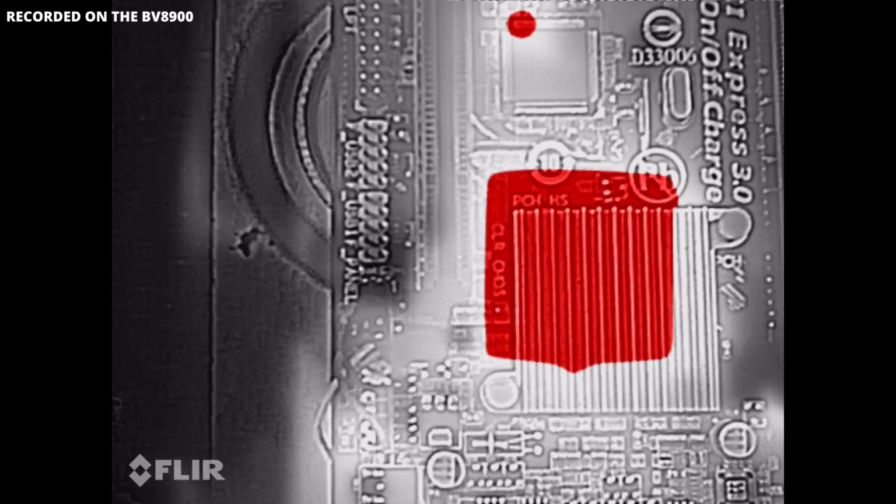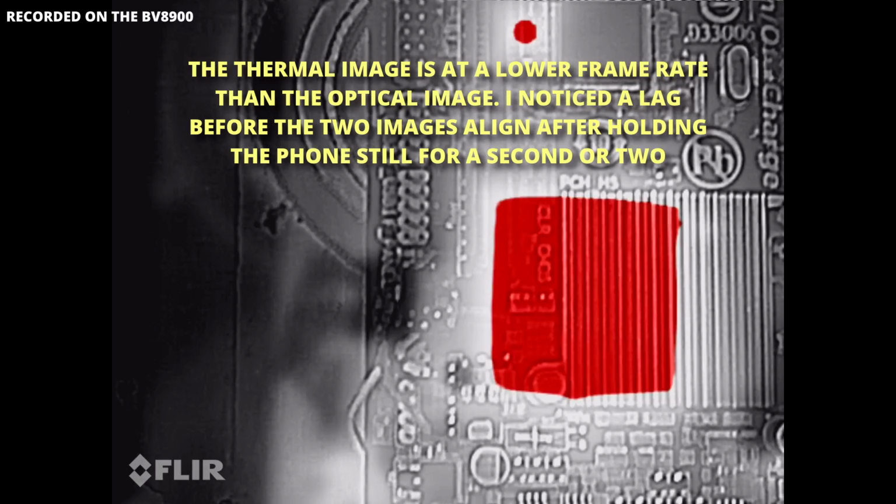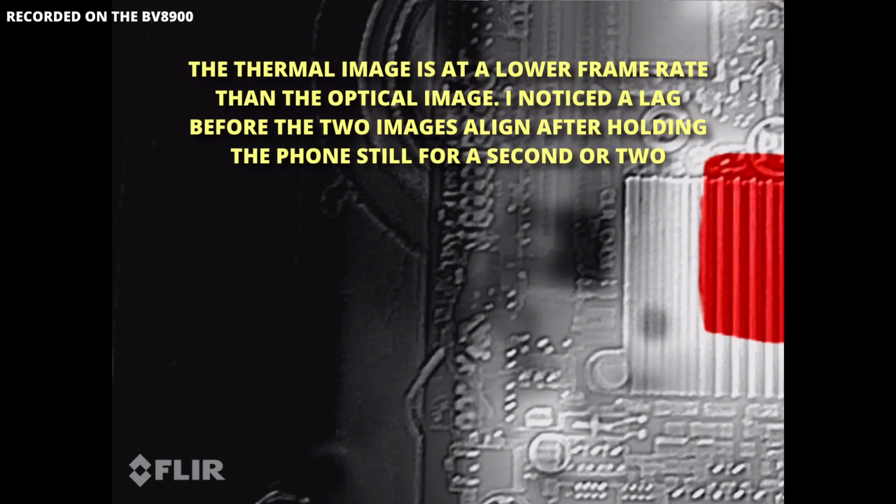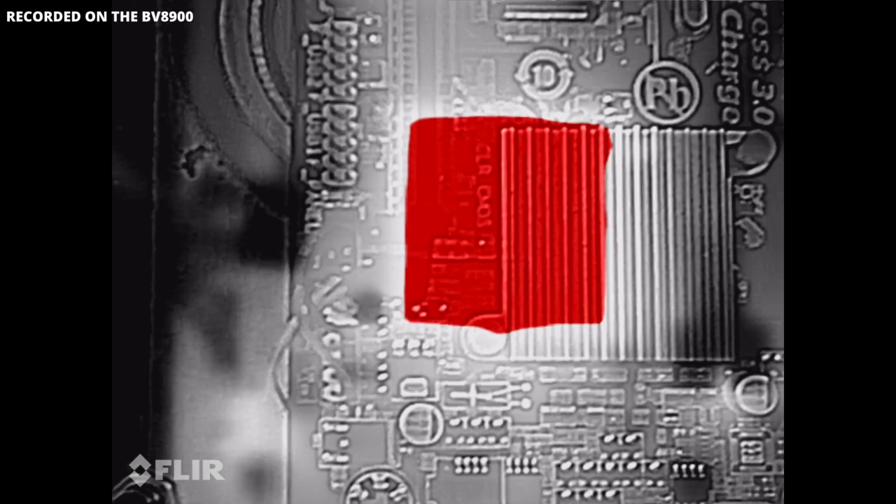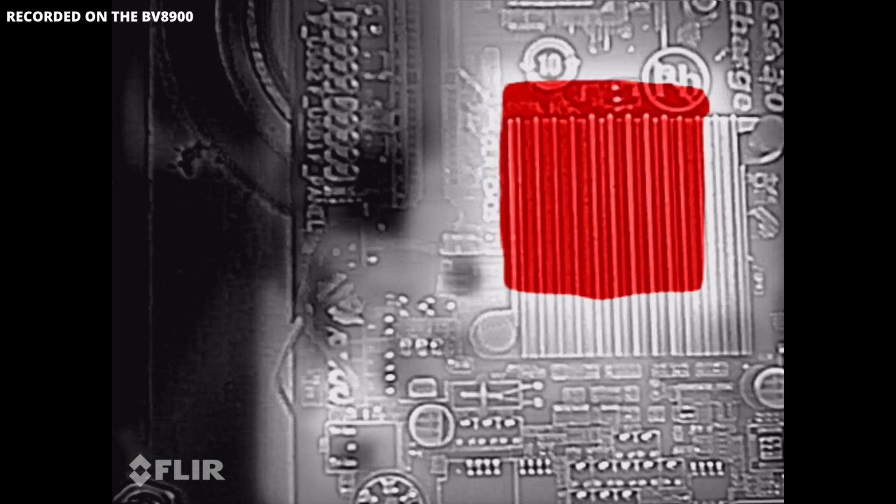I'll now start the phone recording. It's easier for me to show you the recording than it is to actually show you on the screen like this. We can put the graticule on, we have the thermometer on. You can switch these various options on and off, as you can see. Okay. This mode is my favorite mode. This is the hot point, so it just literally shows you where it's hottest.